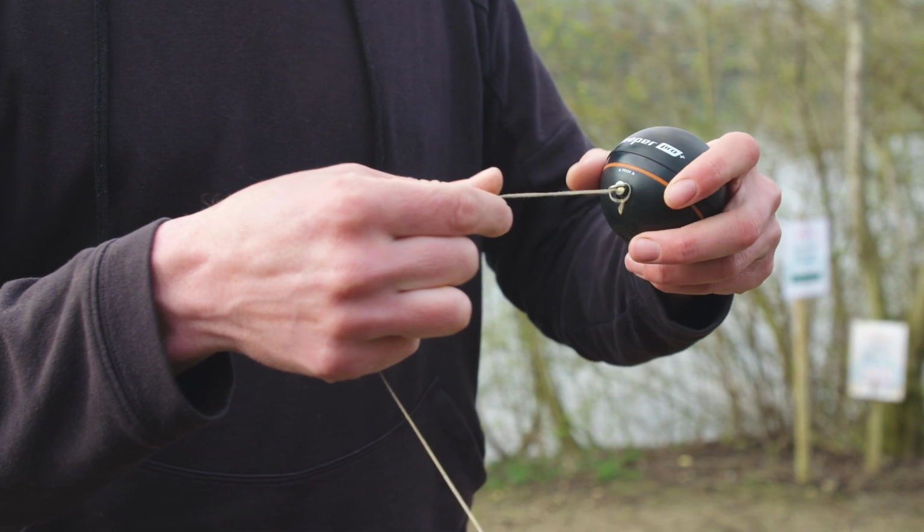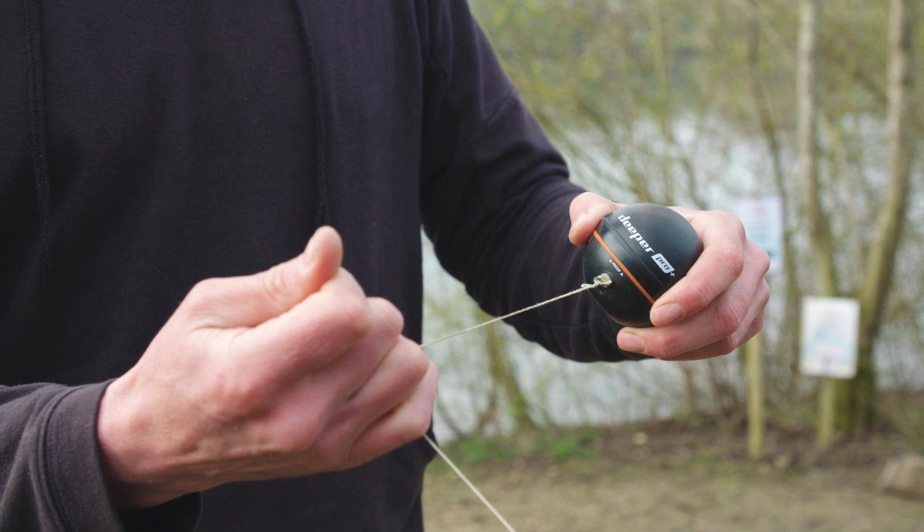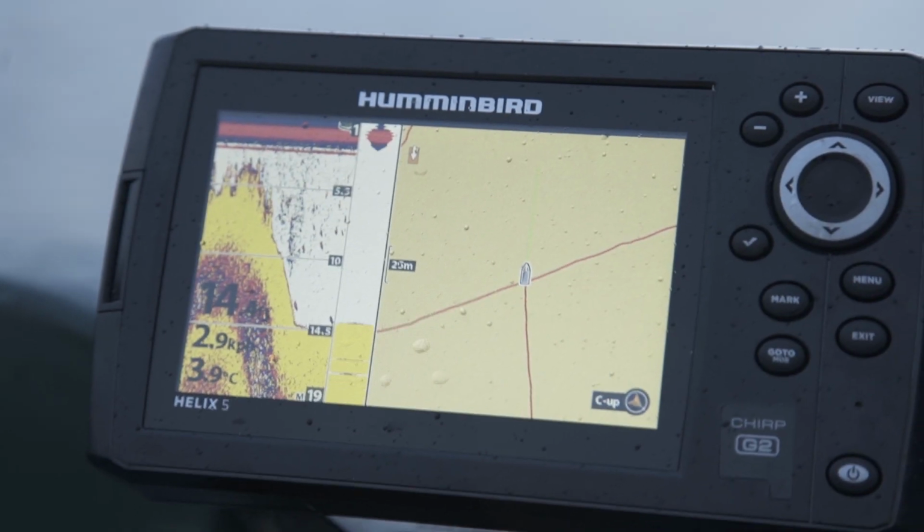There's a whole army of naysayers out there that would say that using a castable echo sounder is cheating. Echo sounders have been used in fishing for years, and there's loads of different reasons why you'd use one.